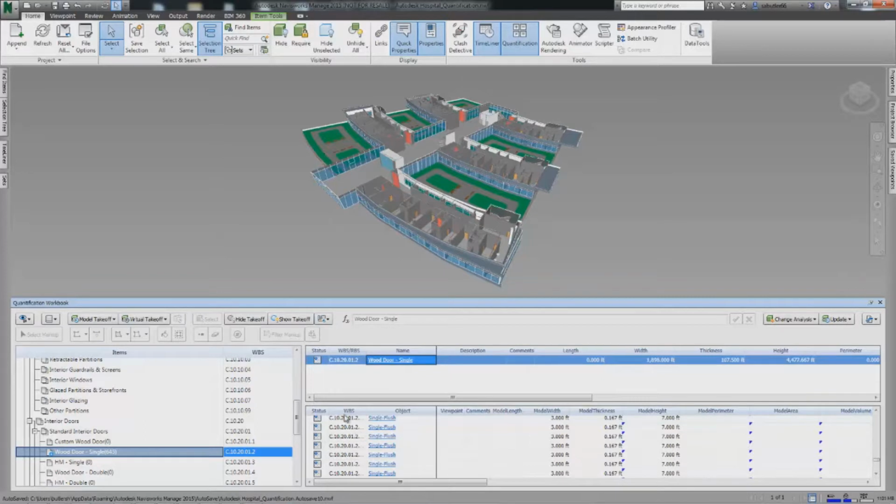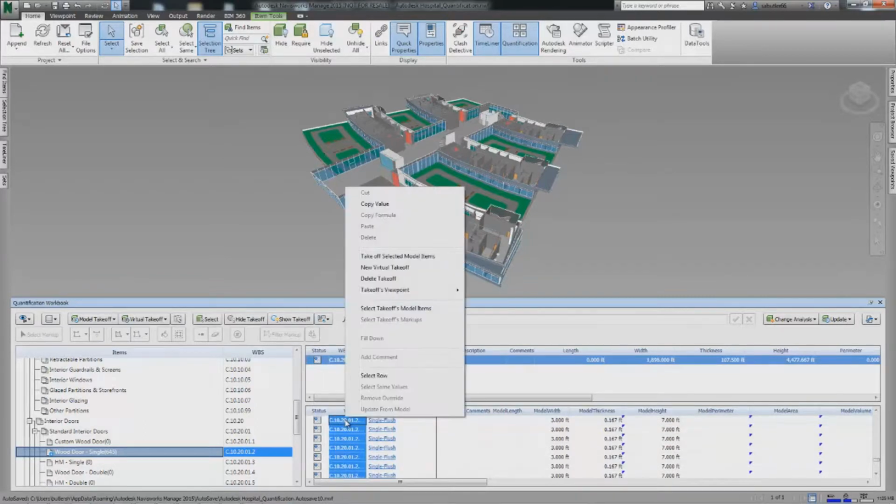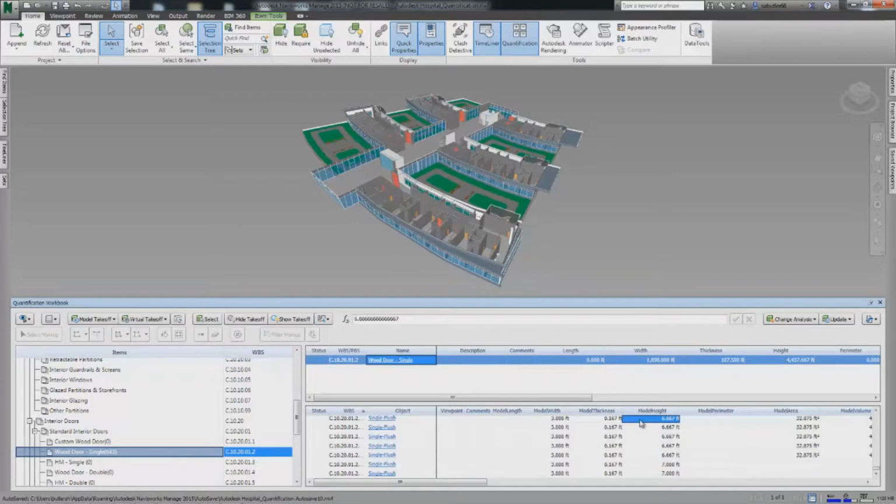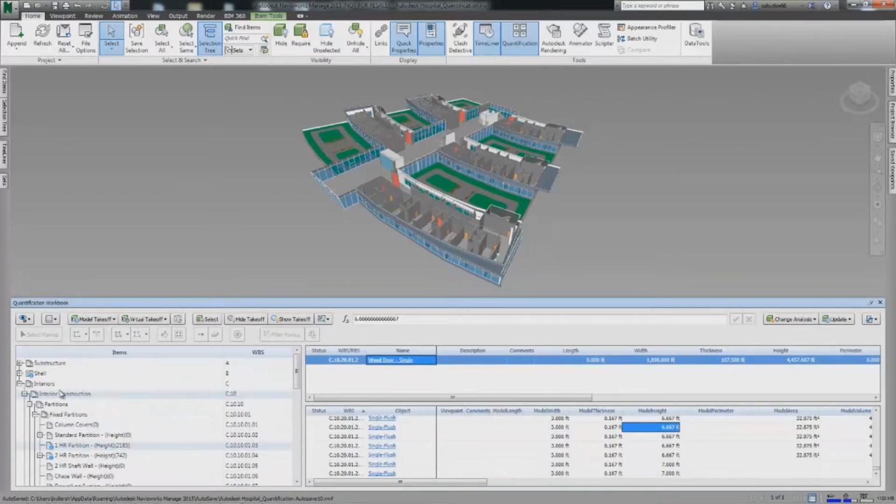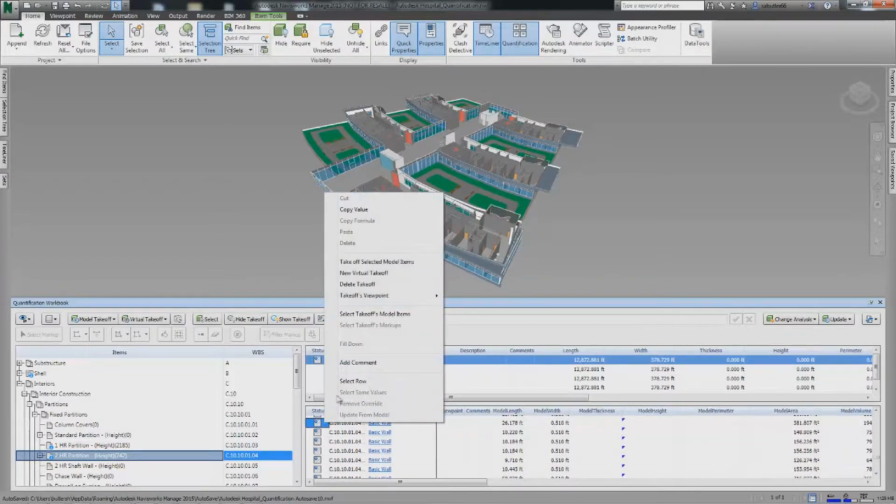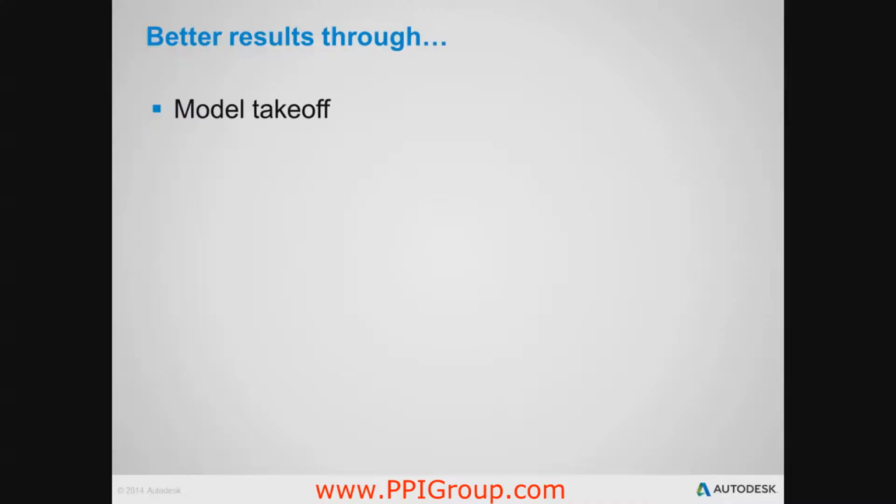An intuitive set of icons is showing us the changes and how they affect the quantification, along with tooltips that display the details of the changes. We can either accept the changes and they are incorporated into the new quantification, or we can remove the existing quantities and perform a fresh takeoff for the new and updated elements.